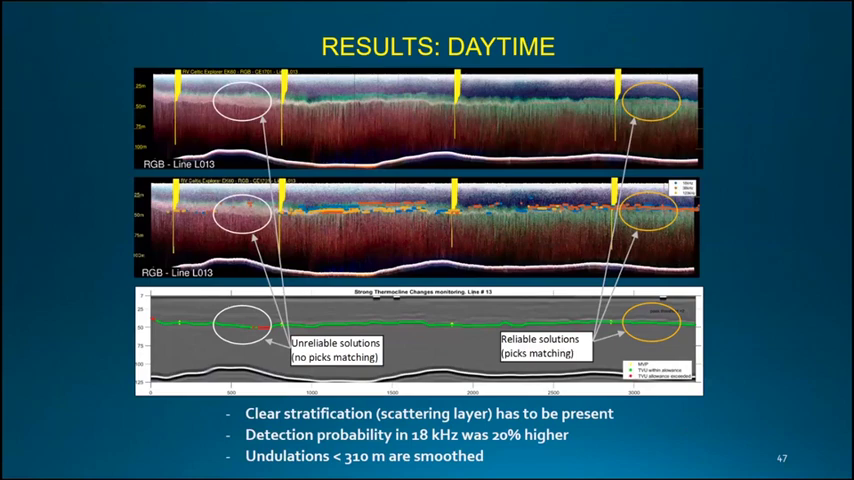In some parts of the past, it was pretty good, but for this algorithm to work it requires two things: we need a clear stratification, and a consistent scattering layer. Also, because of the filter dimensions, we are not capturing undulations with wavelengths shorter than 300 meters. So, for example, billows and Kelvin-Helmholtz waves have been eroded, removed from the image.